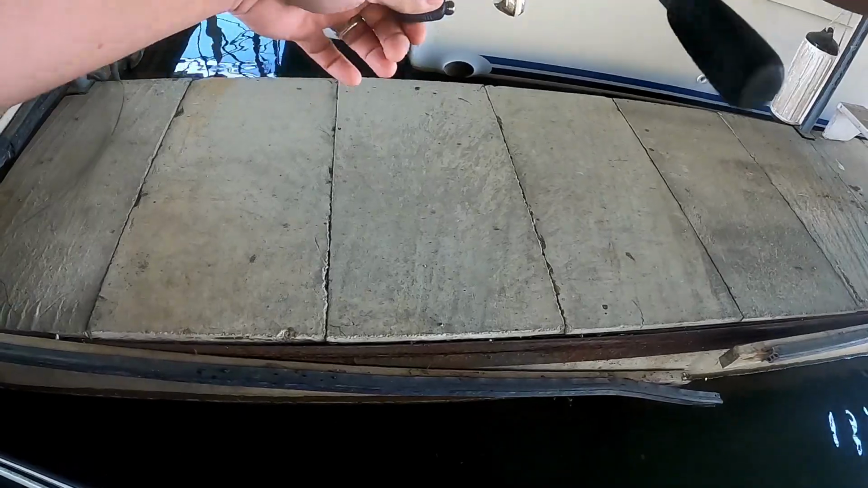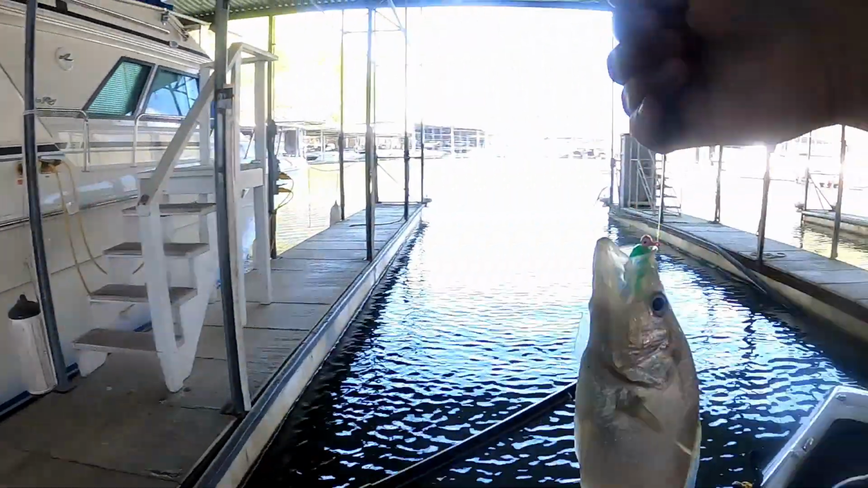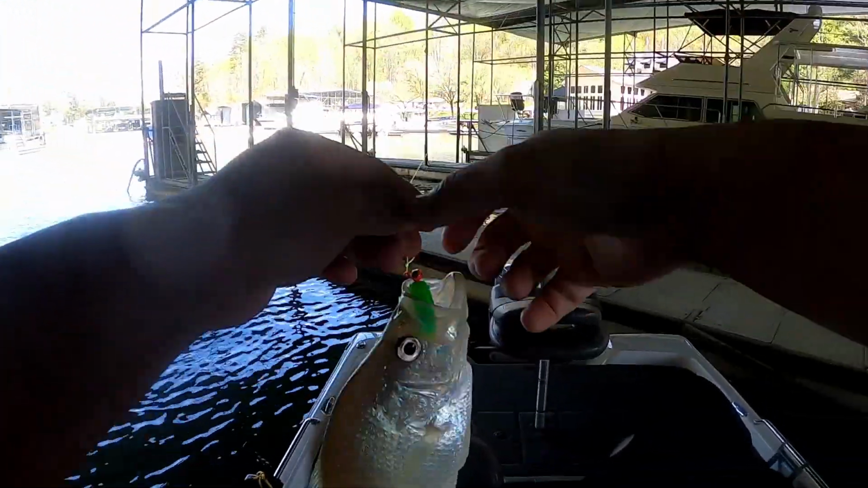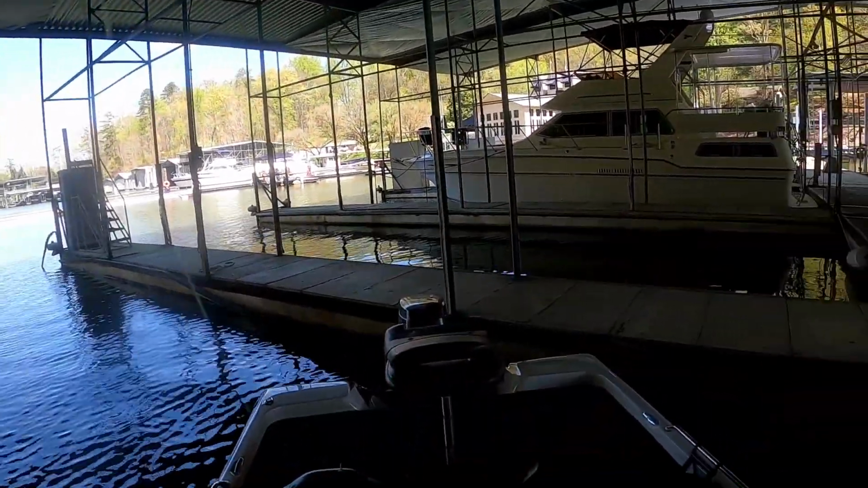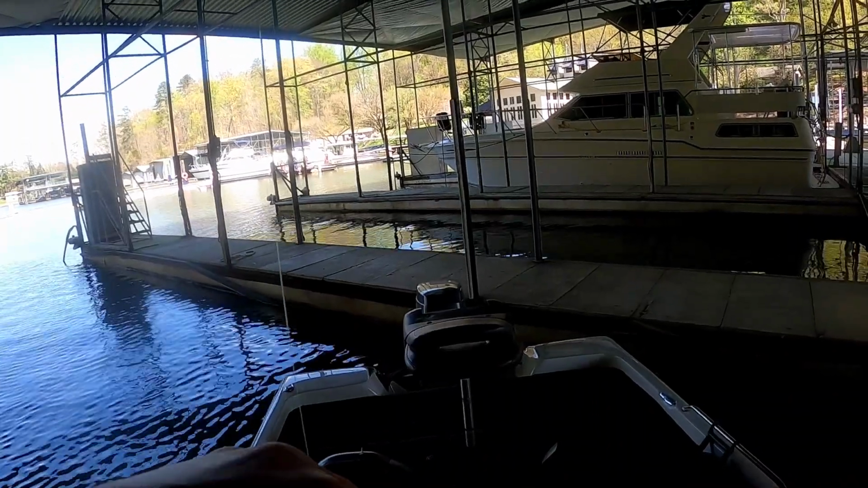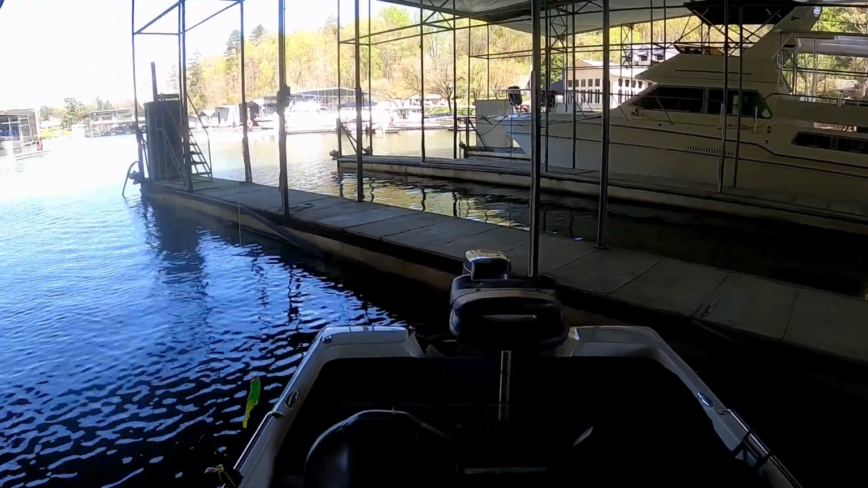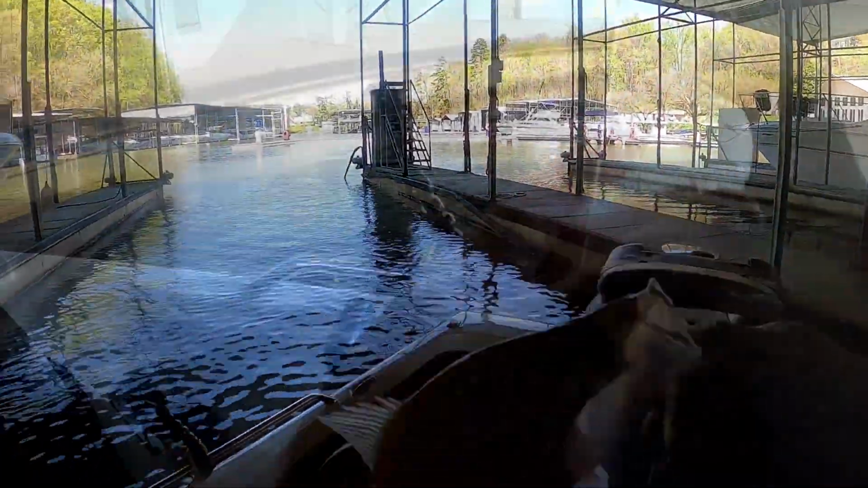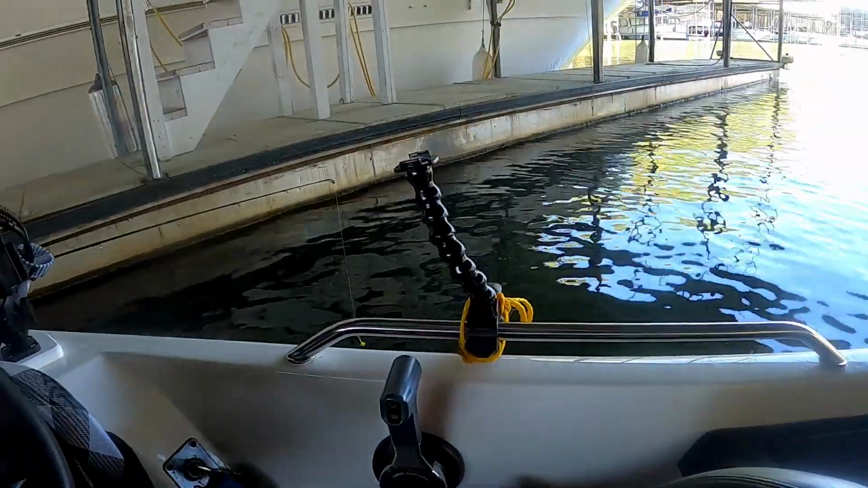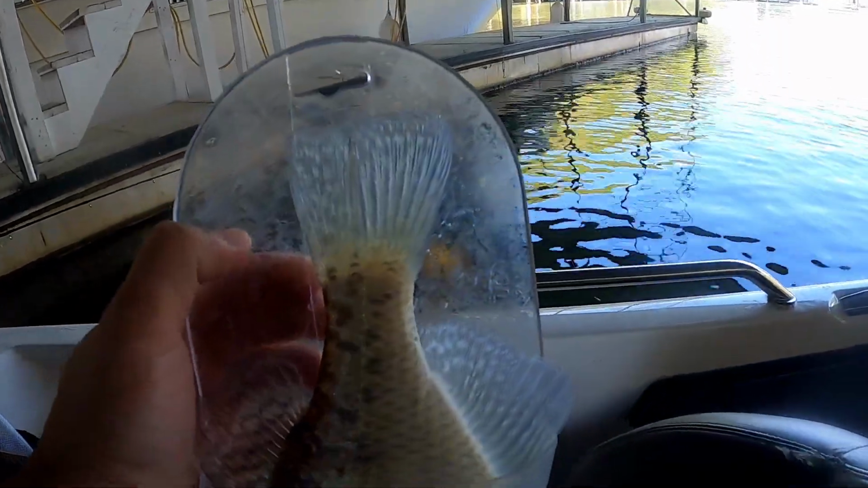Alright, there we go. Huh. Keeper on that one. They are still here, but they are not biting us. They're a little bit picky. That one is and a half.